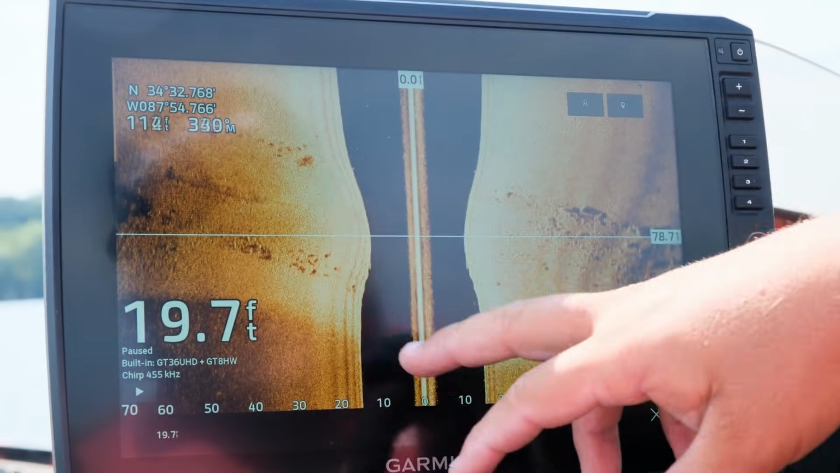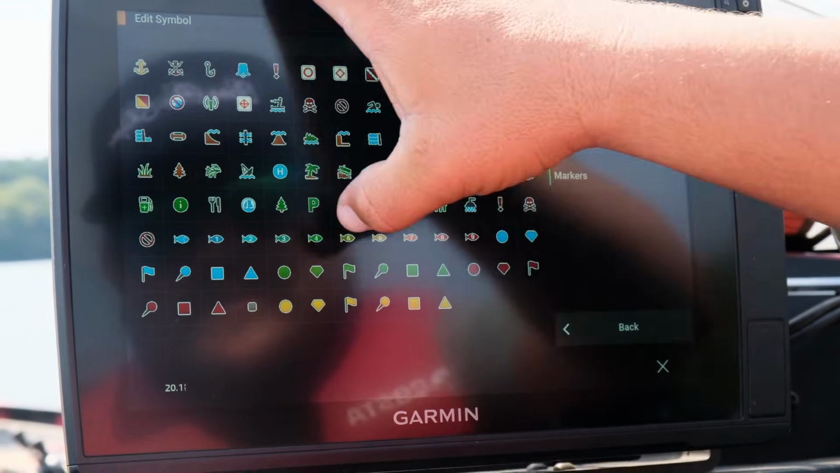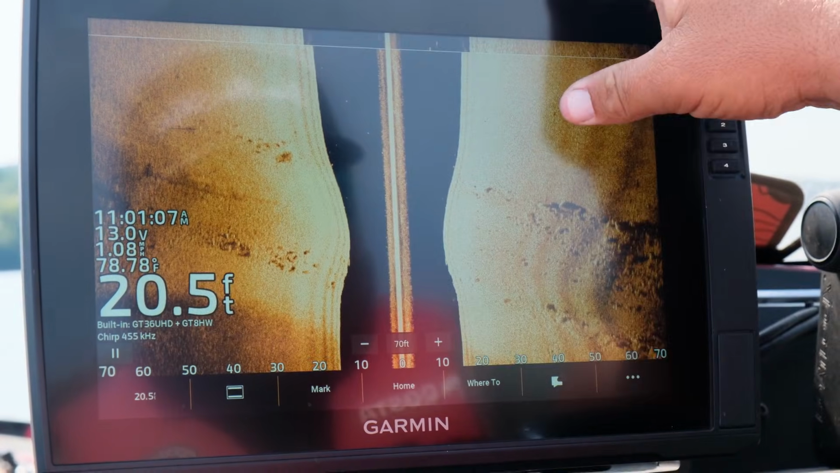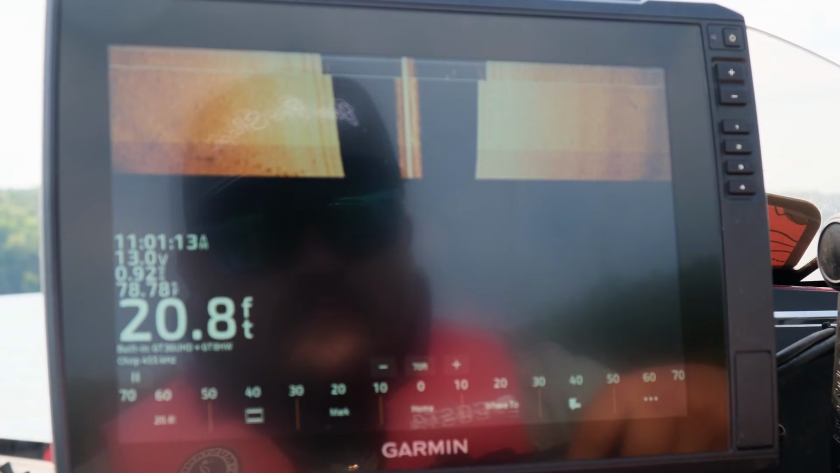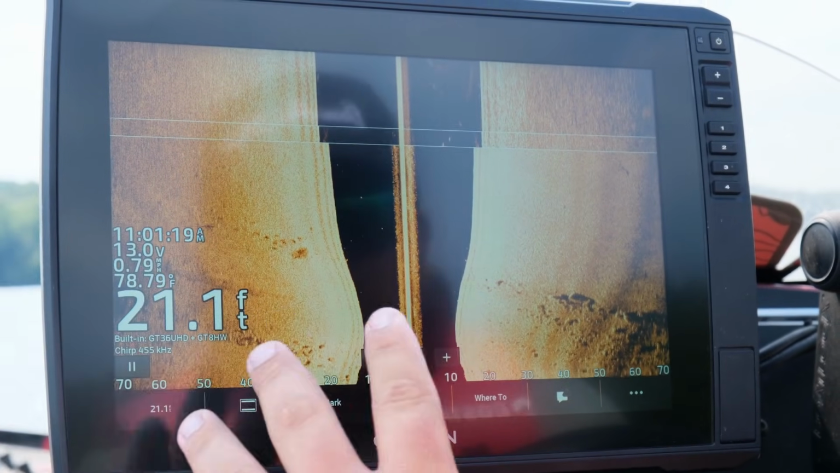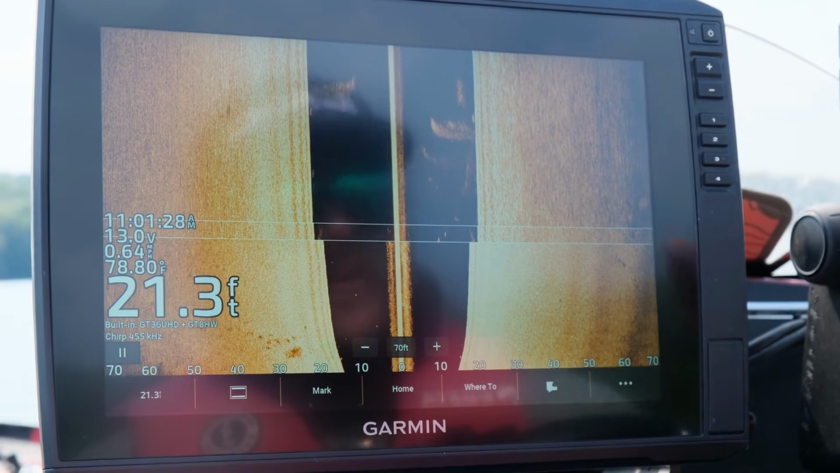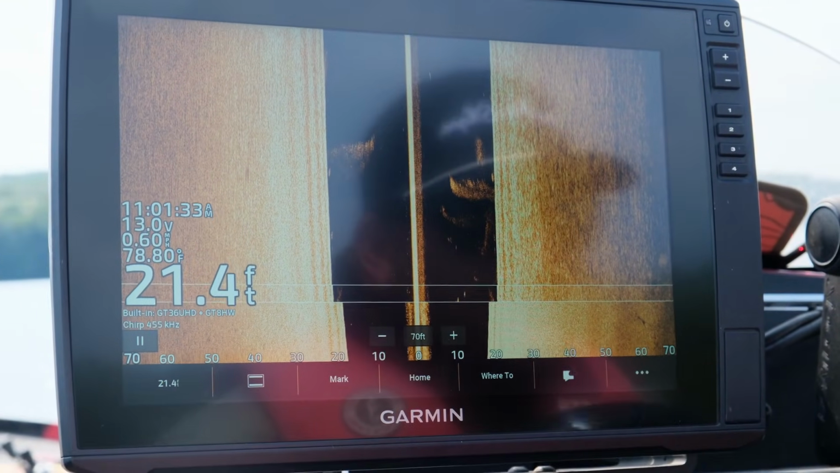So what I like to do when I find a roadbed, I like to mark both sides of it, give it a mark, different symbol. You know, maybe I just put a blue square or something like that on it. That way I know it's not a brush pile or anything. And then I'm gonna come over here, mark the other side of it, drop another waypoint, and now I'm set on a 70-foot scale on my side scan, you know, both ways. So I'm gonna drop one at the end over here, and one over here on the other end, and essentially I just marked around 140 feet of that road. Now when I stand up there on the trolling motor, look at my map, I know exactly which direction that road goes, and hopefully catch some fish off of it.